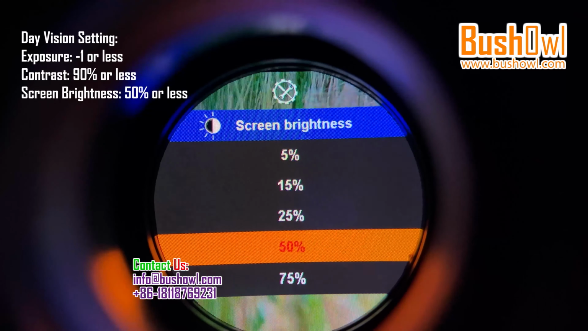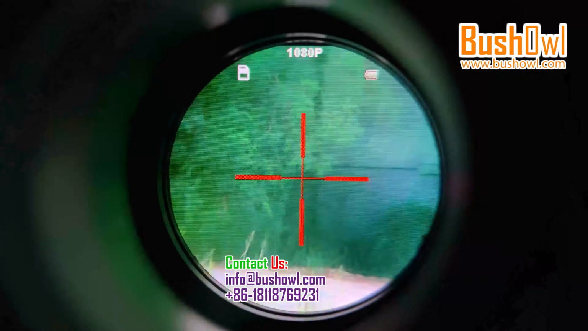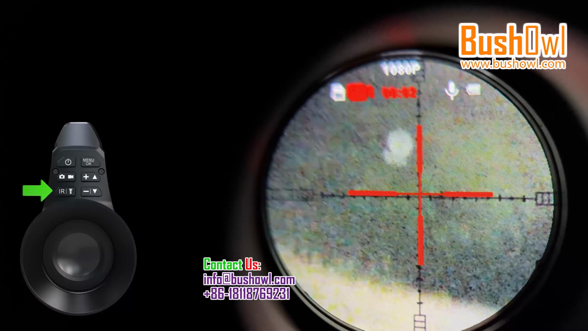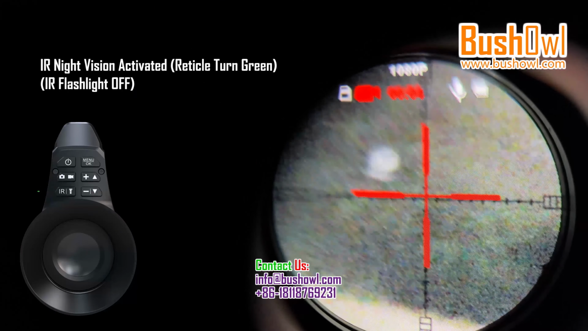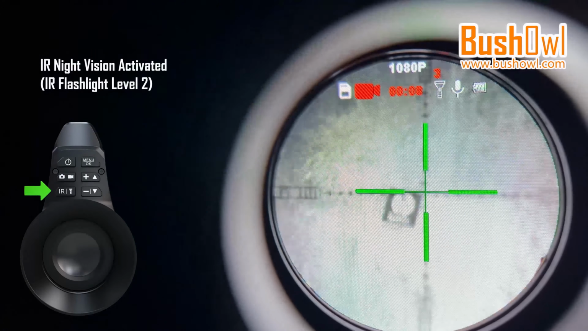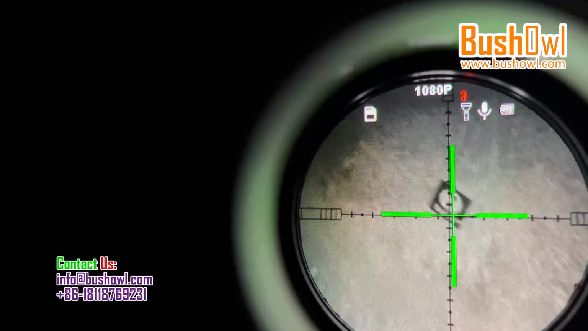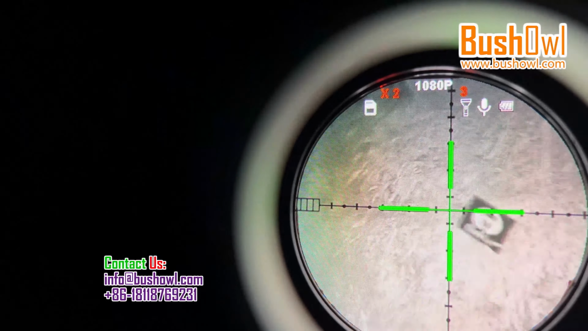For night vision, you may have to change the settings to get the best image. Long press the IR button to activate the night mode. The crosshairs turn green when night mode is activated while the built-in IR flashlight is still off. Short press to go to IR level 1, level 2, and level 3.